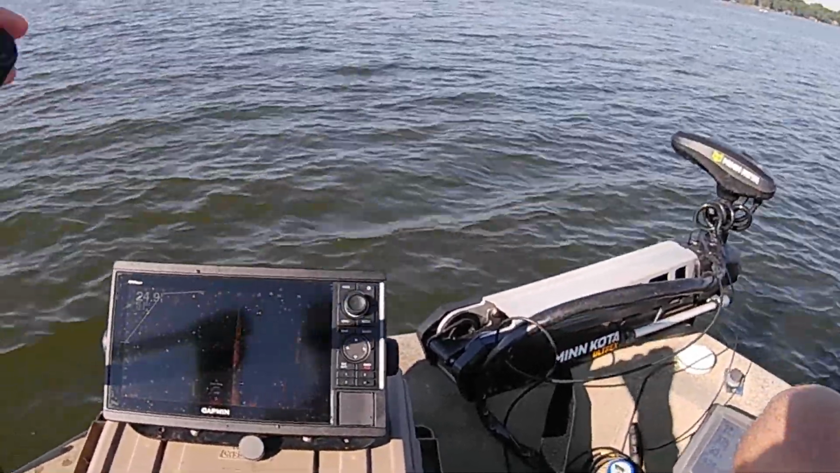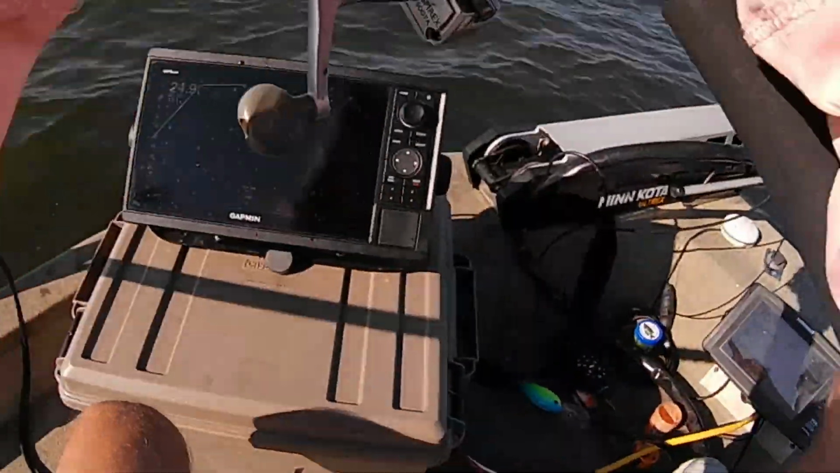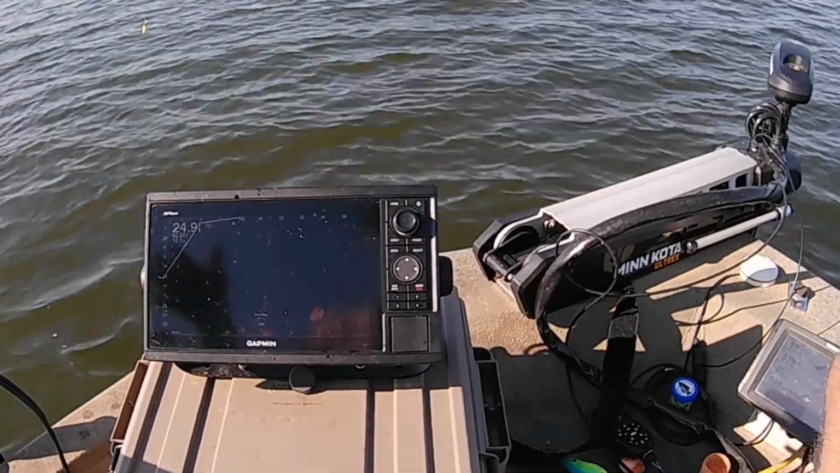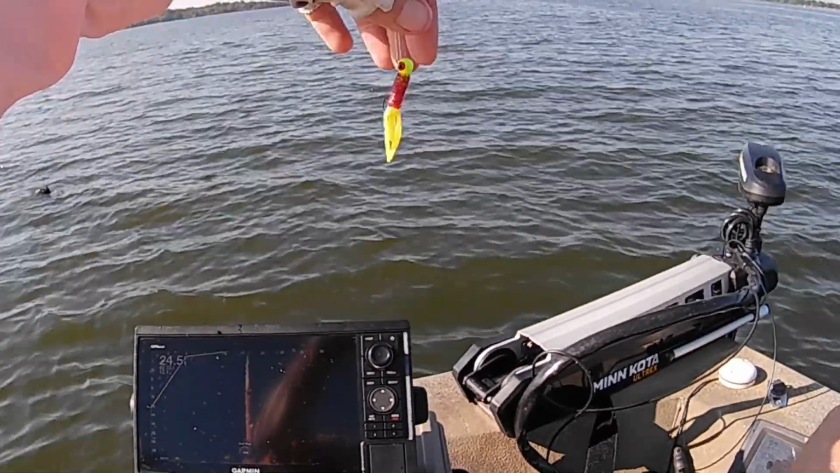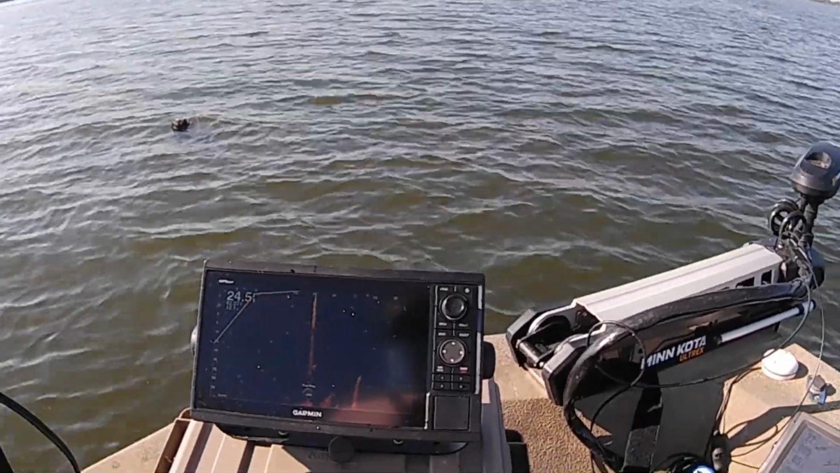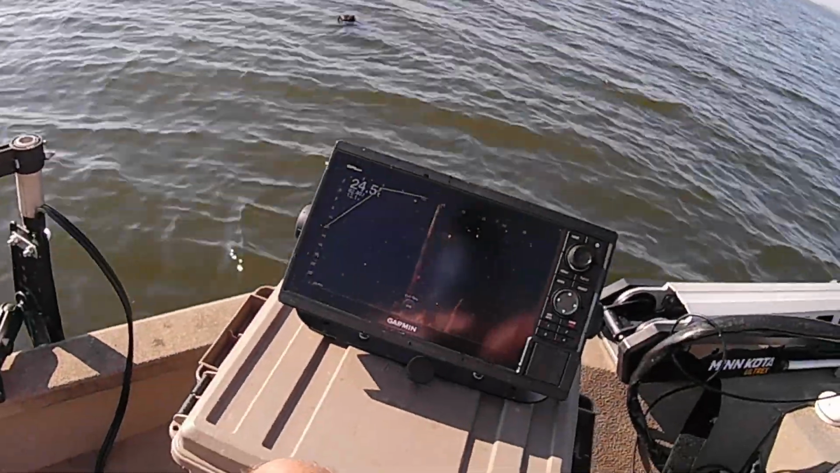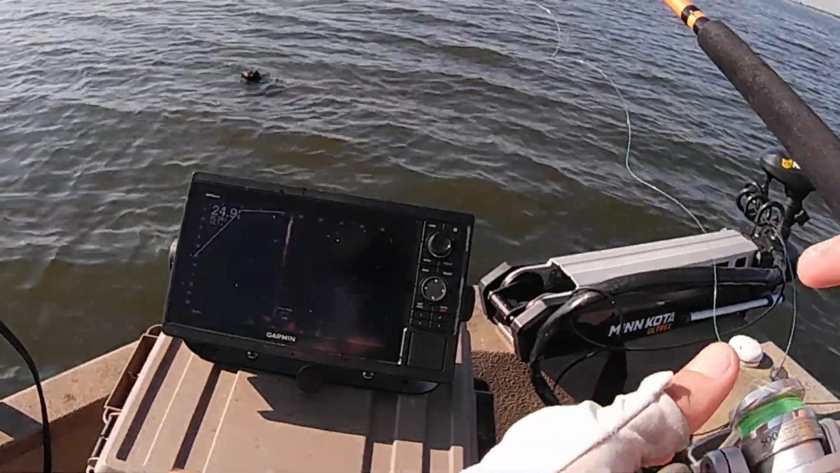Just had to get it in front of her. She ate that red and chartreuse. There's another one down there on the side of the tree also. Let's see if we can get it. Hanging out in the shade over there.